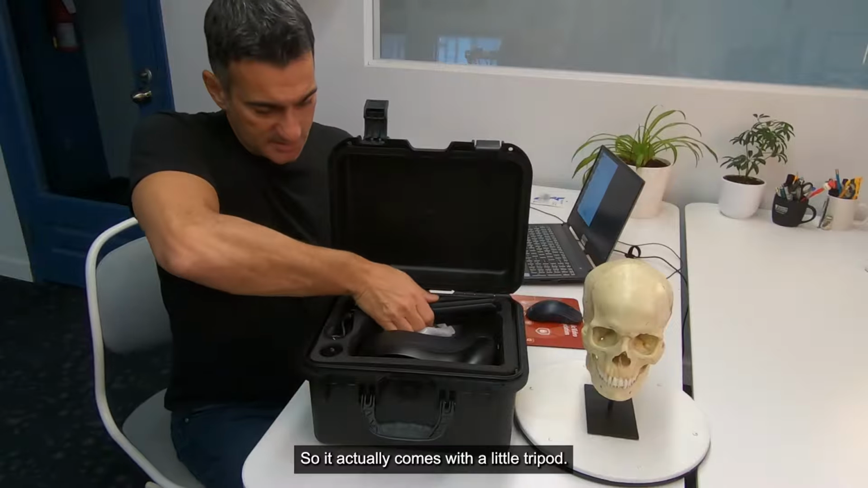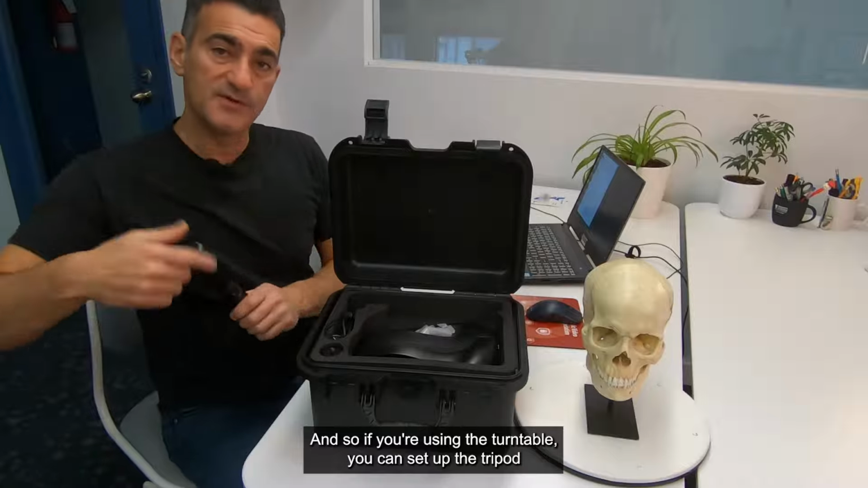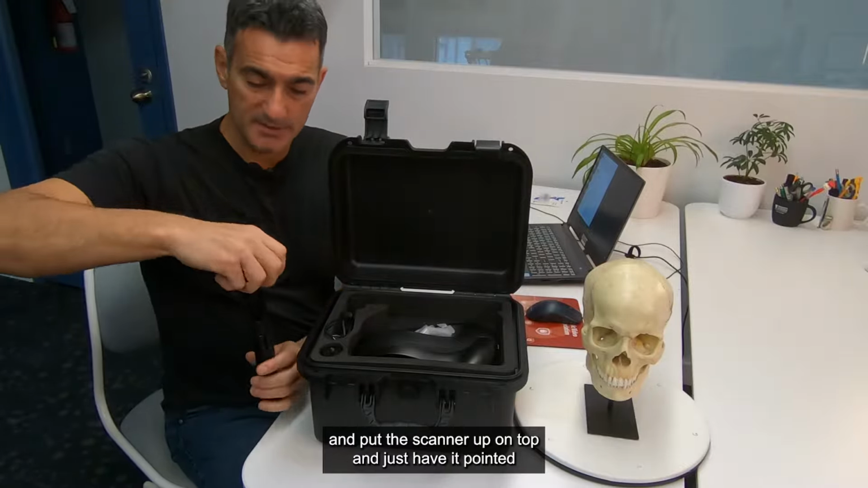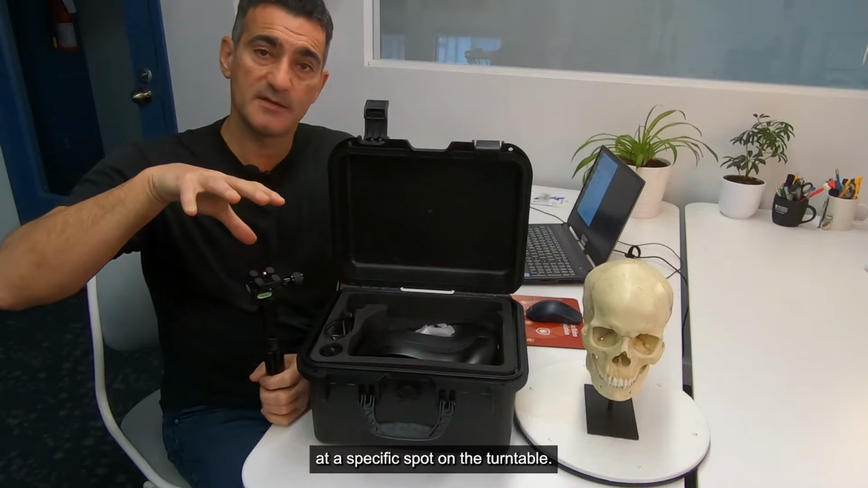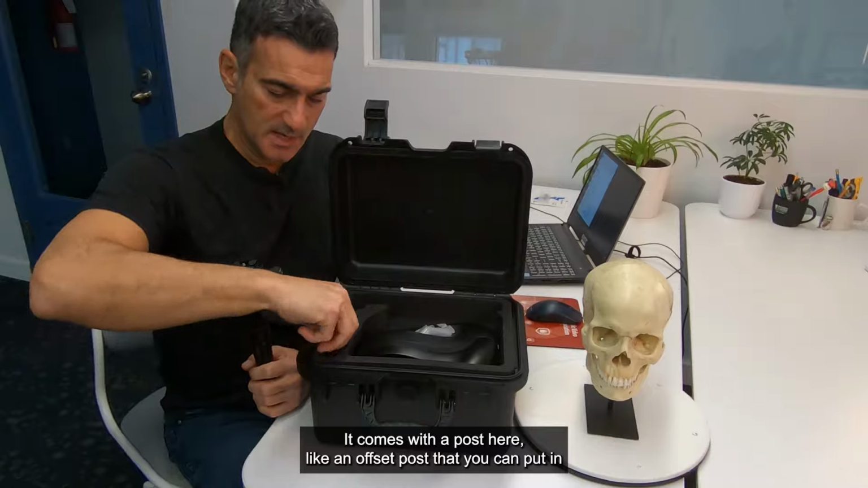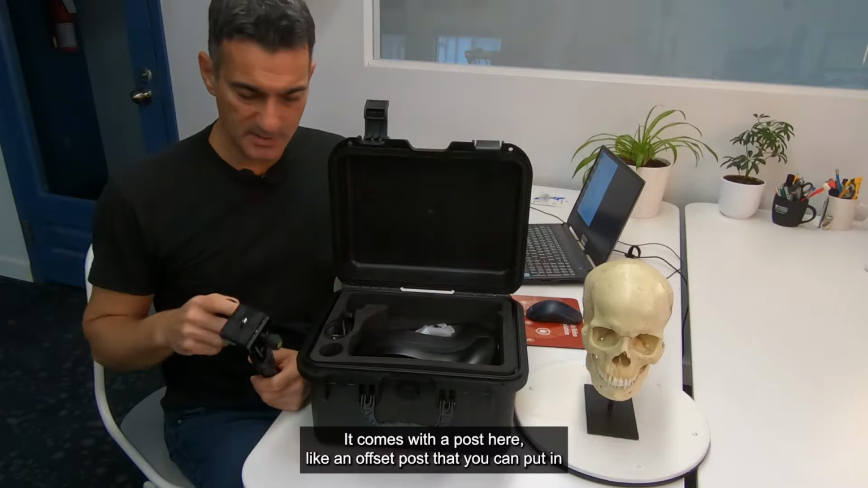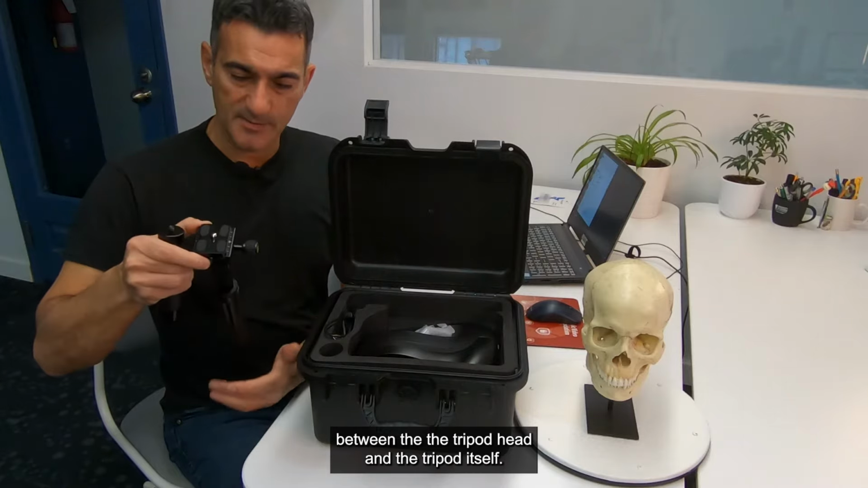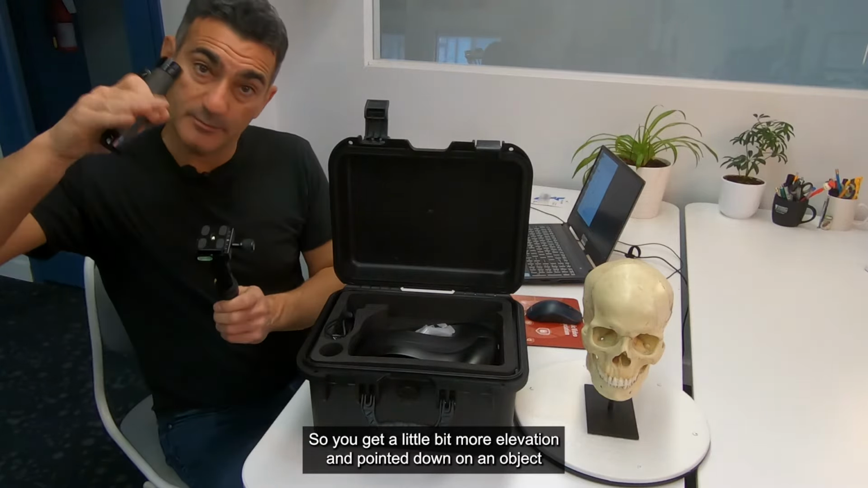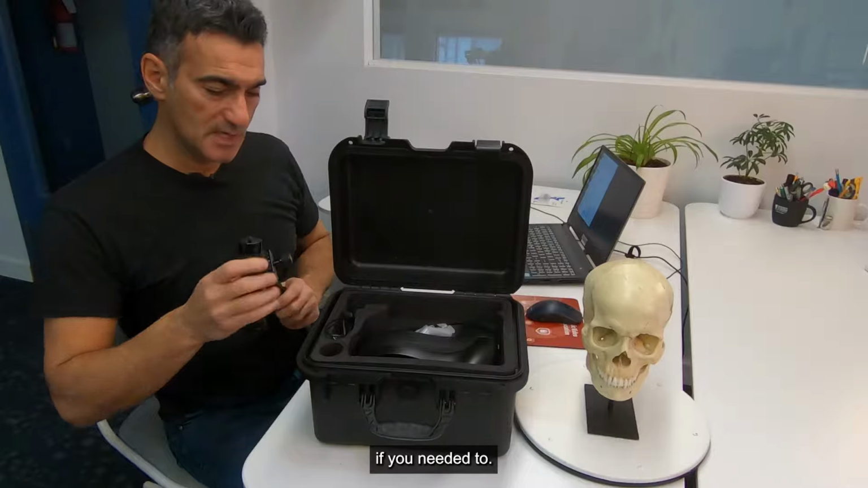So it actually comes with a little tripod. If you're using the turntable, you can set up the tripod and put the scanner up on top and just have it pointed at a specific spot on the turntable. As it spins around, it'll fill in all those other areas. It comes with an offset post that you can put in between the tripod head and the tripod itself, so you can get a little bit more elevation and point it down on an object if you needed to. So that's that.